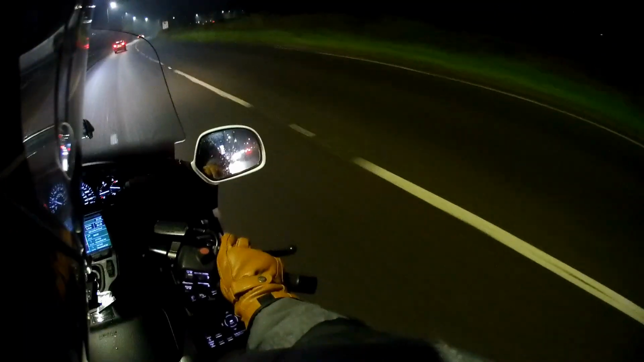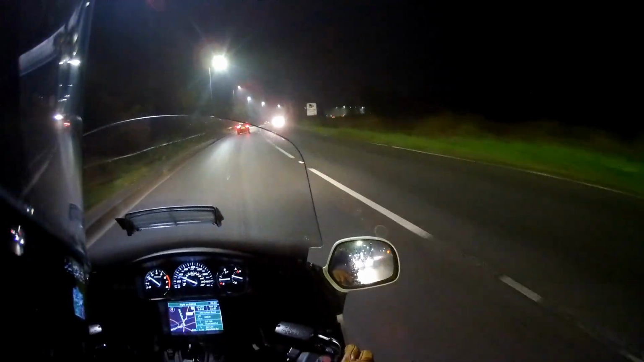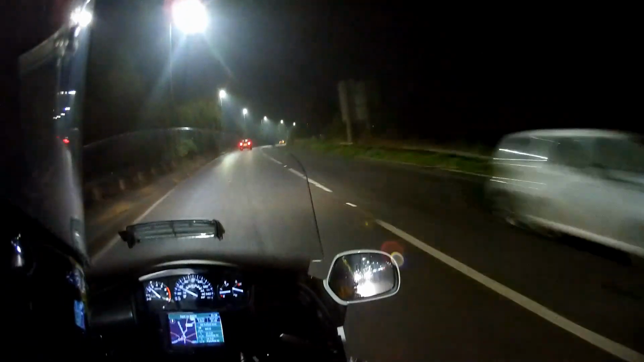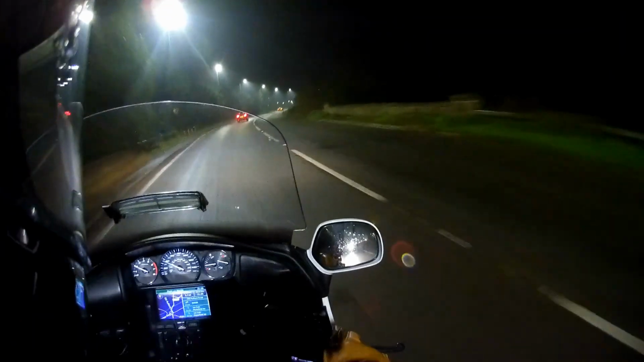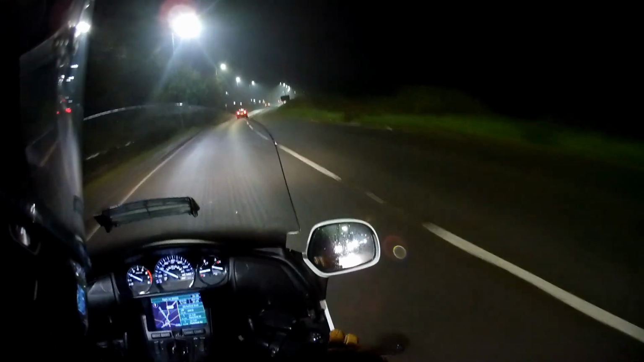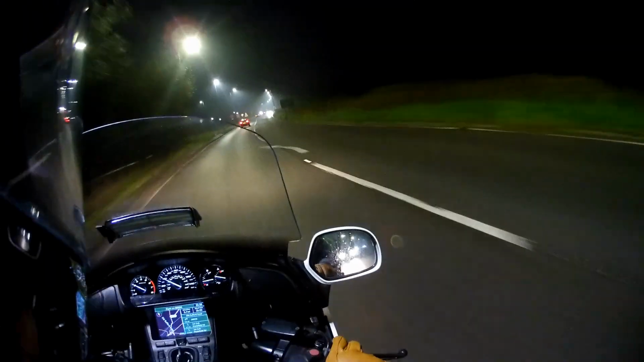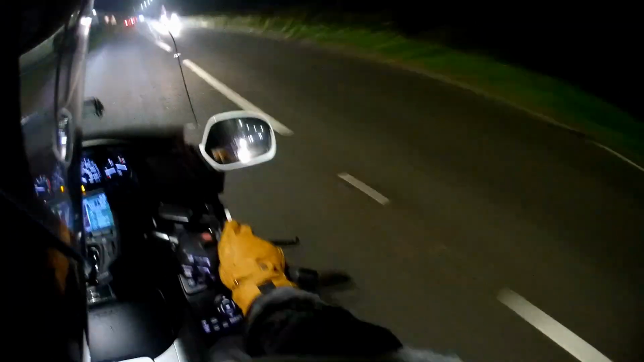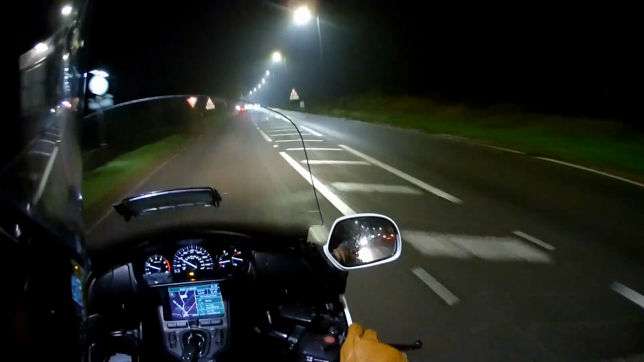I'm wearing new gloves today, as I mentioned earlier. I want to do a separate video on the difficulties of buying good gloves. I'm struggling to find ones that fit me properly, quite frankly. These ones are inexpensive. They're by Spada. I think they're called Free Rides or something.